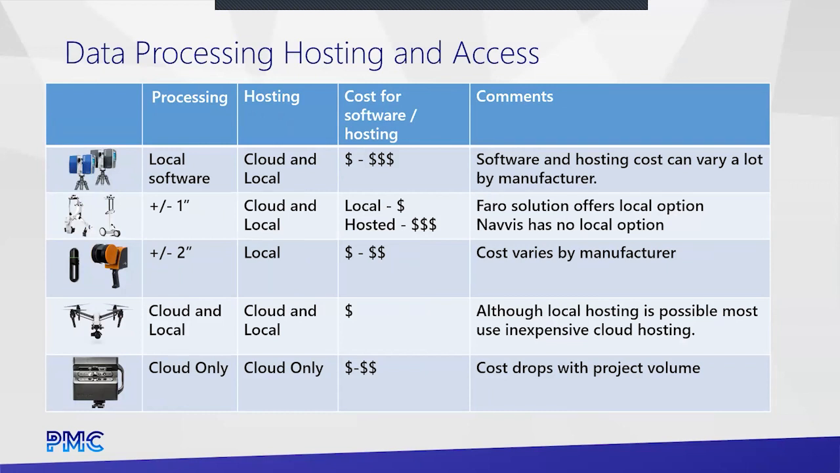This has a couple mistakes on it, but I'll talk through it. So processing, for some people, this is important. Where can you process the data? With the terrestrial units, this used to be local only, meaning you needed a high-end machine to process the data once you got back to the office.